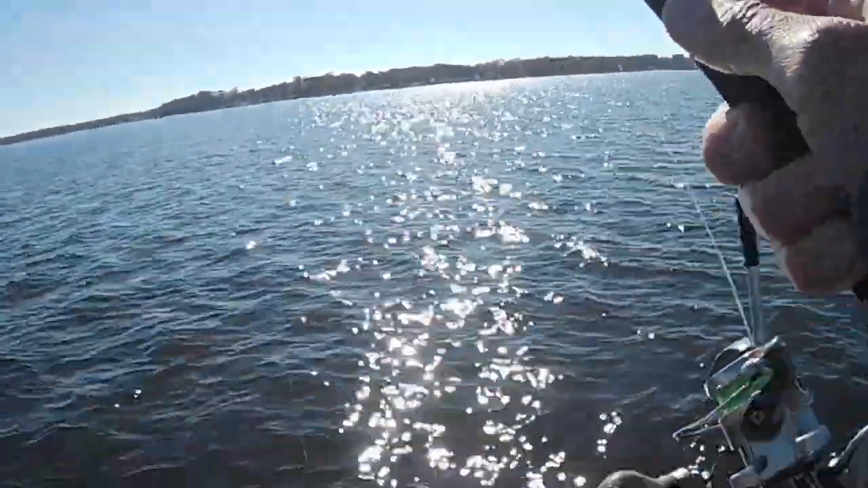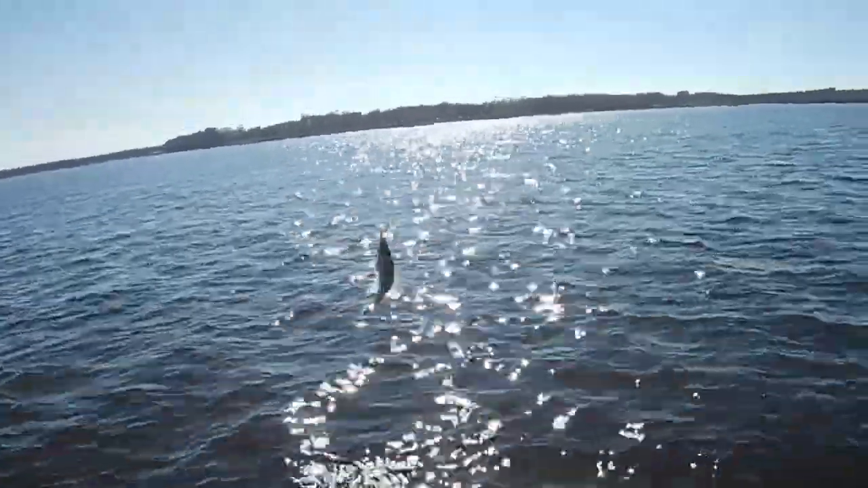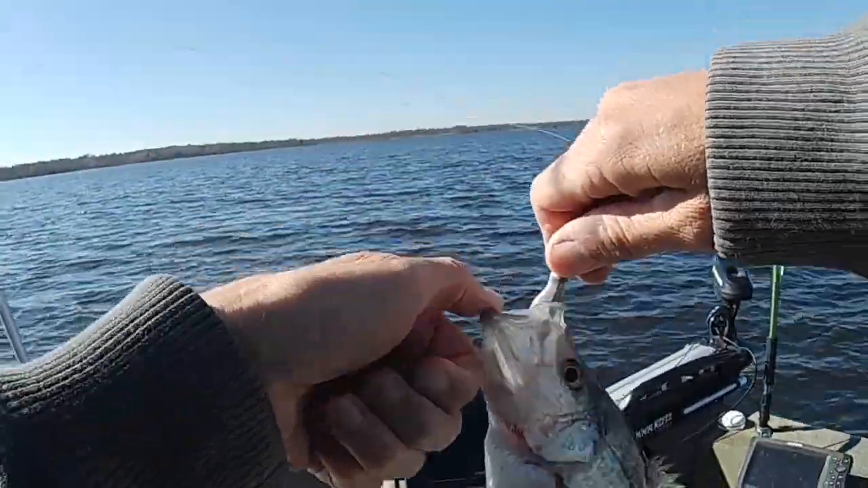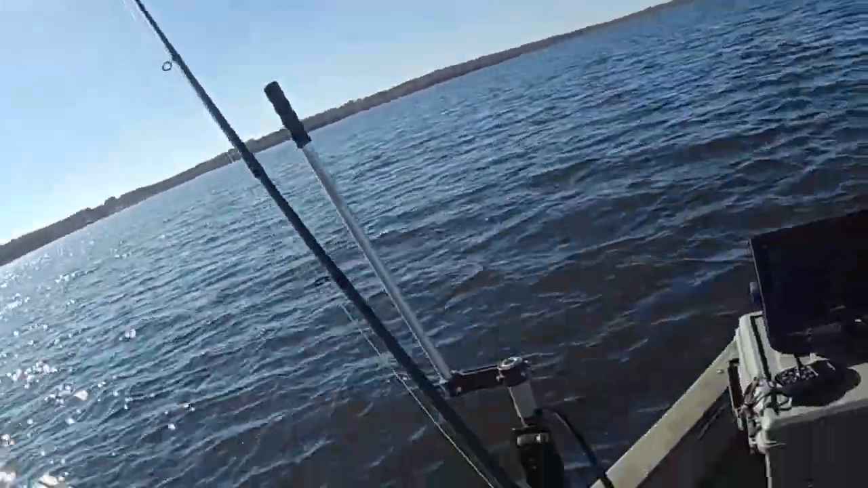I got that one. He's not very big, doggone it. Little old bitty thing bit that. You crazy thing, you. Little old bitty one bit it. He likes big shad too, I guess.